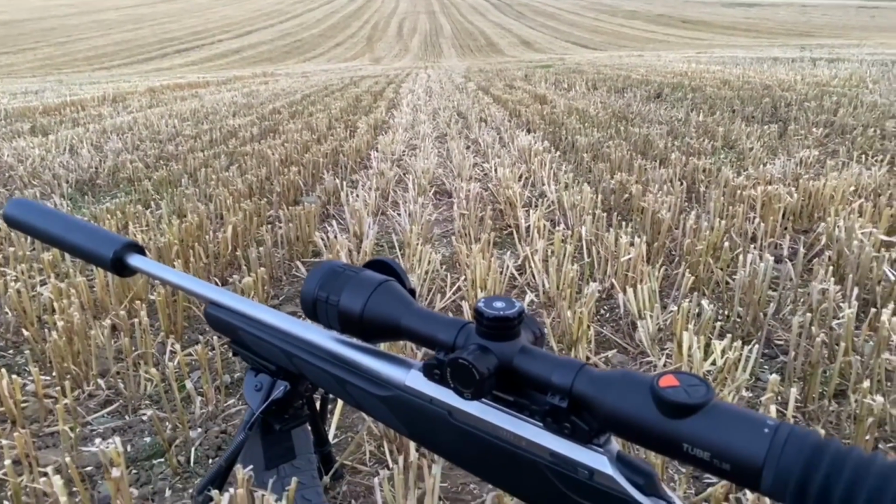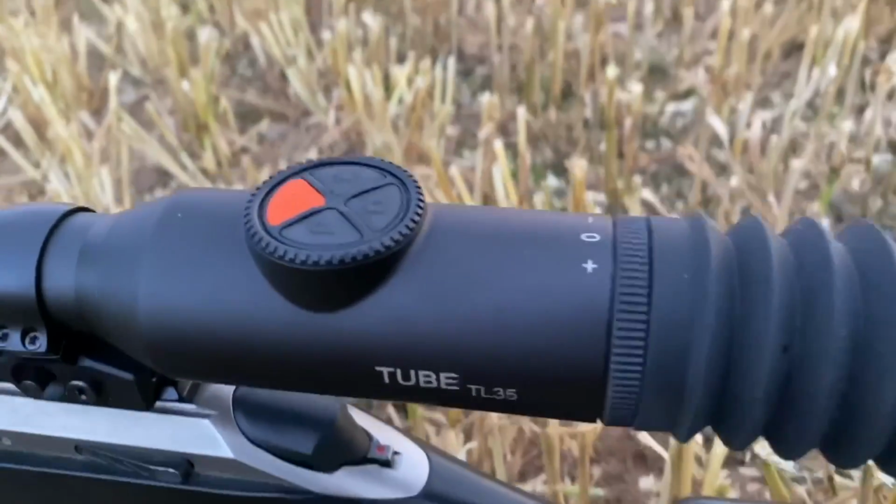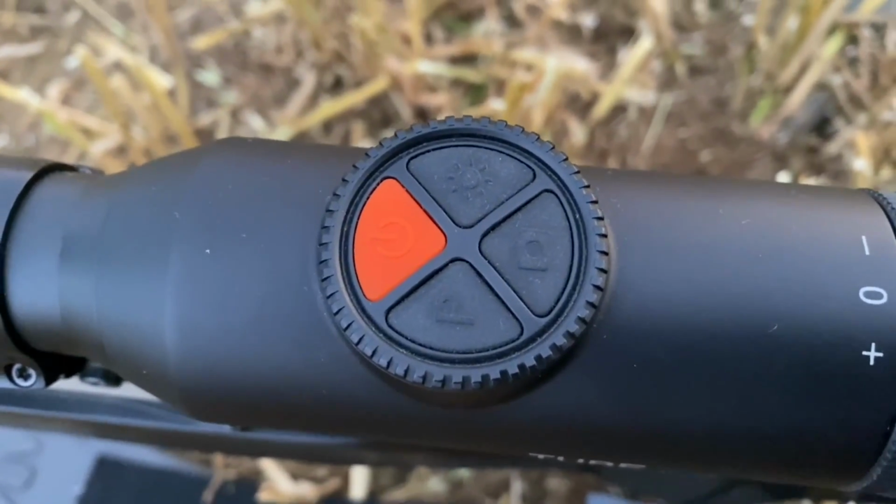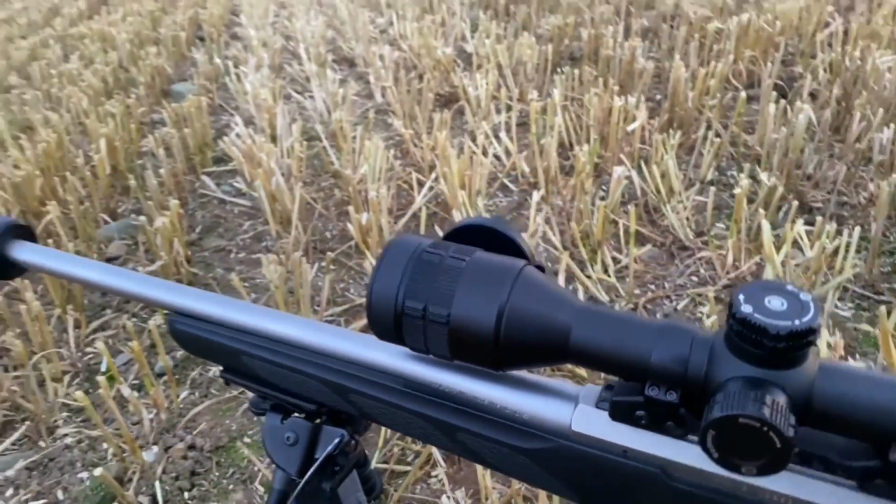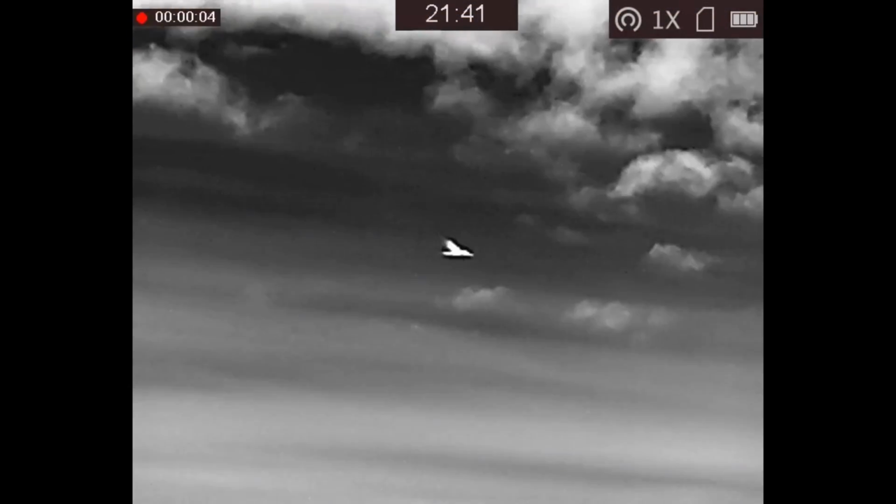So here's the TL35 tube, up close and personal. Really good, easy to use functionality buttons in the top. I press and hold that camera button to make these films. And that scroll wheel at the top is your access to the functionality within the scope, and it's also a brilliant scroll wheel to zoom in on your target.